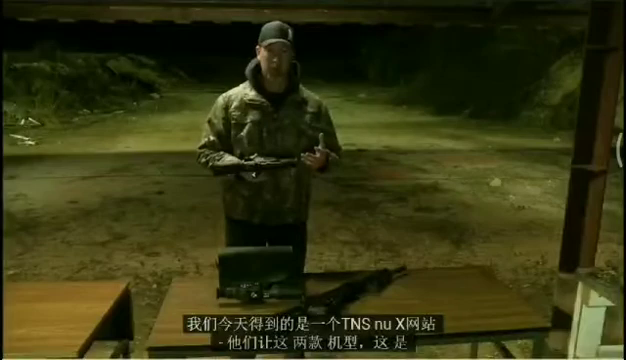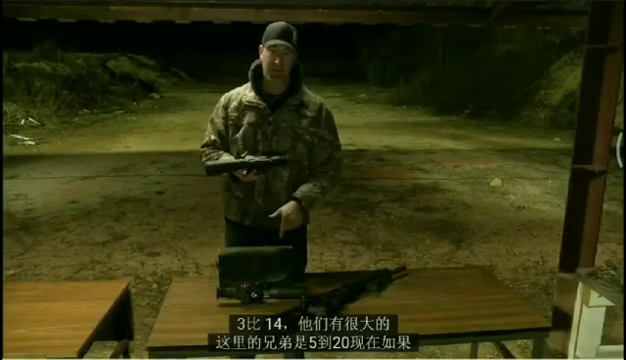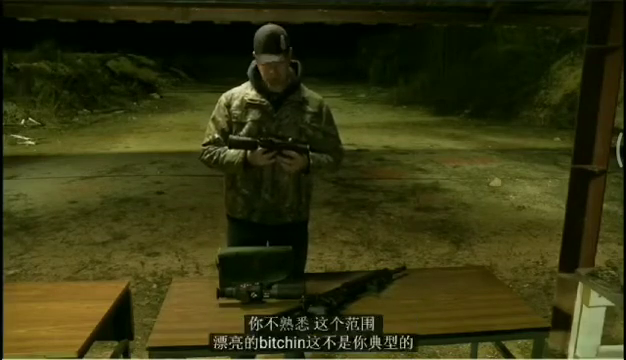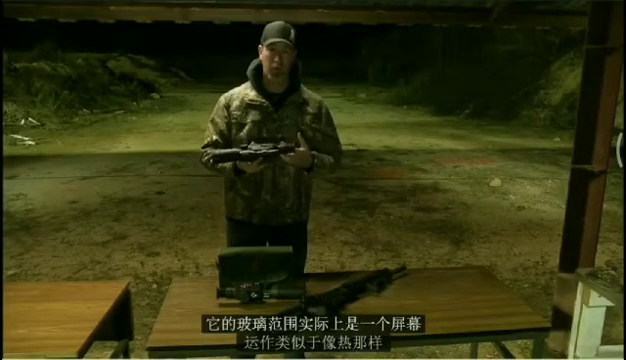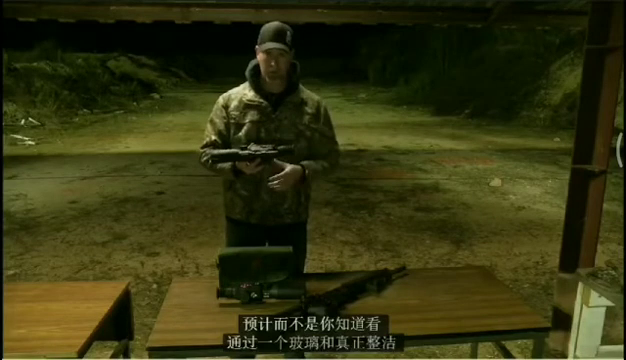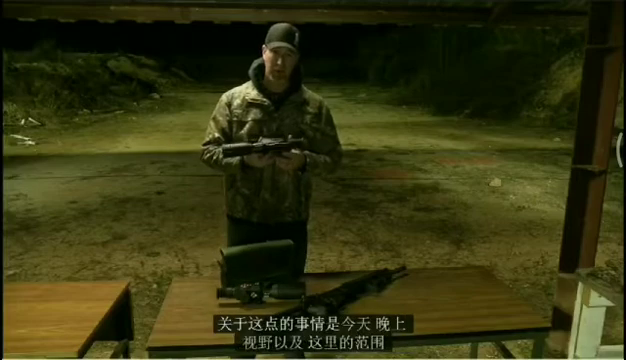They make this in two models. This is the 3 to 14, and they've got the big brother here, which is the 5 to 20. Now, if you're not familiar with this scope, it is pretty bitchin'. It's not your typical glass scope. It's actually a screen, so it operates similar to thermal, where you're watching an image projected rather than looking through glass. And the really neat thing about this is that it's night vision as well.